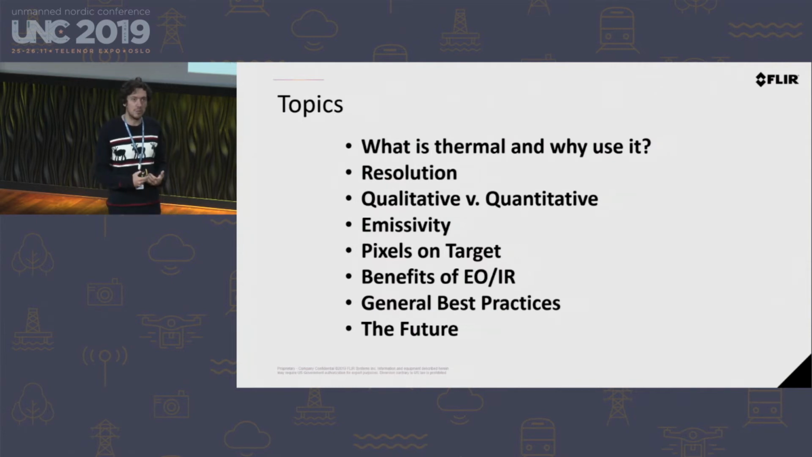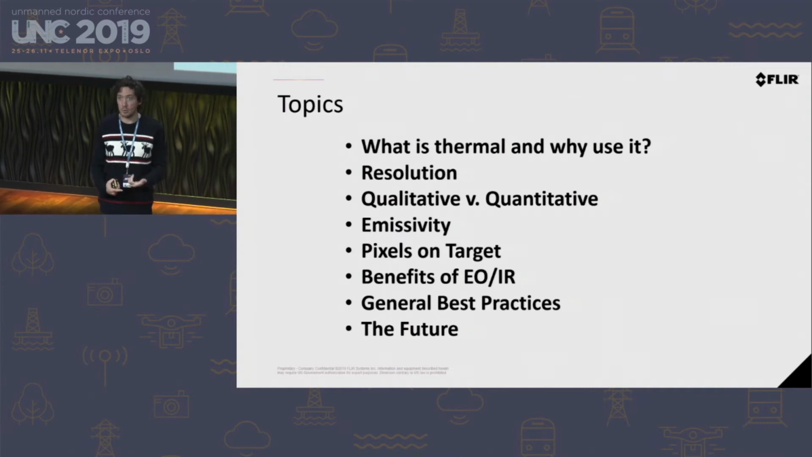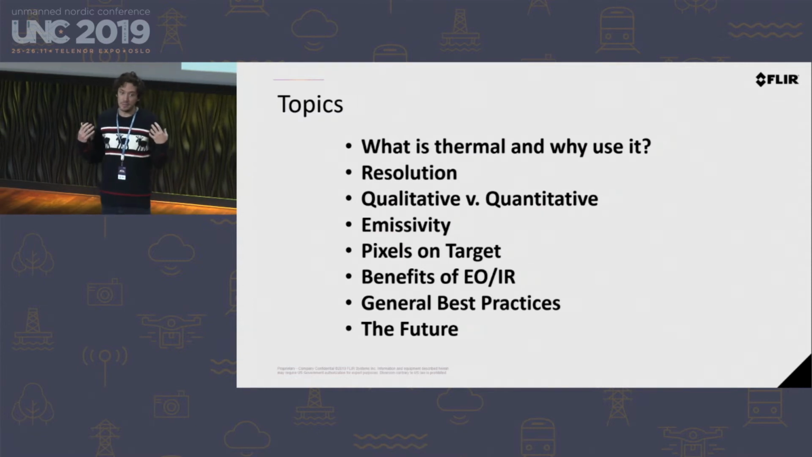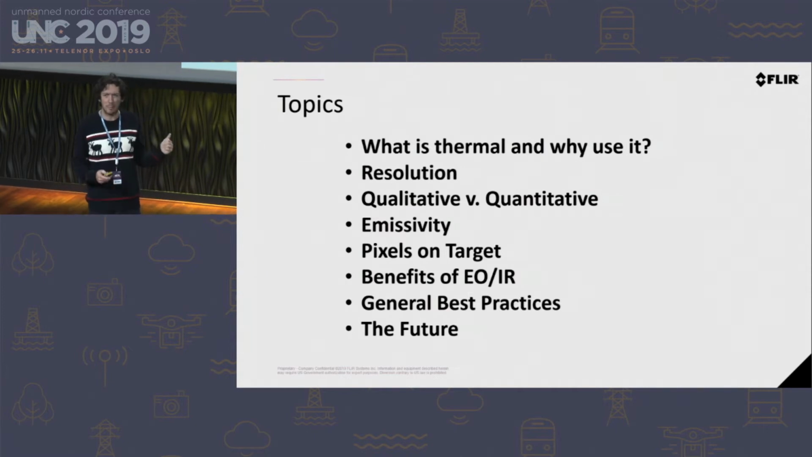I think part of the future of thermal is going to be more orthomosaic missions, more machine vision or machine learning that's going to be able to do some autonomy on the analysis side. So that's why I'm going to be talking a little bit about mapping. We get a lot of questions about that, and so rather than just talking about strictly thermal missions like firefighting and search and rescue, I'm going to talk more about some things that you might not have heard of before.